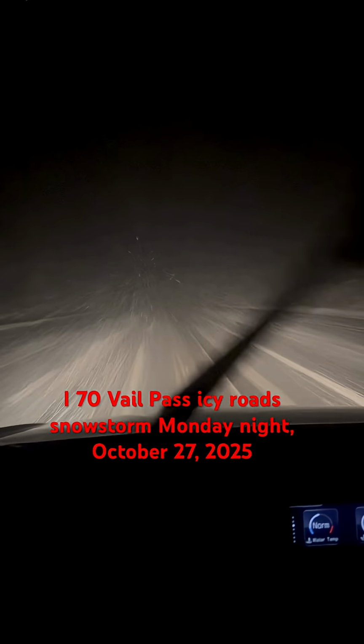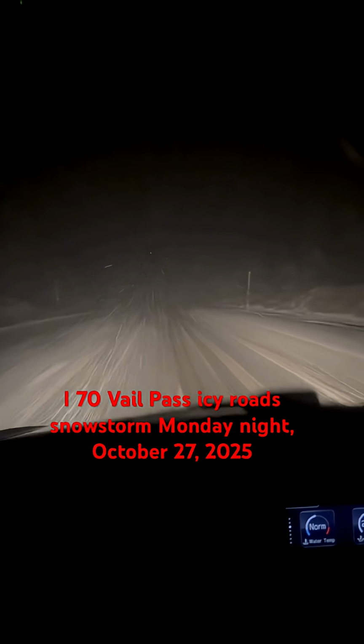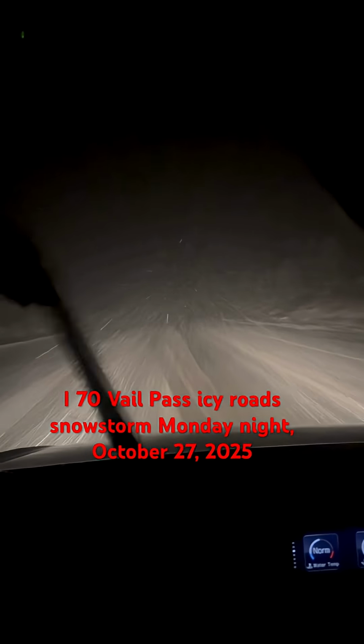Alright, conditions aren't quite as bad over here. Snowflakes are a little bit bigger over there, but it is definitely dumping here. I-70 eastbound, Vail Pass, heading towards Copper.